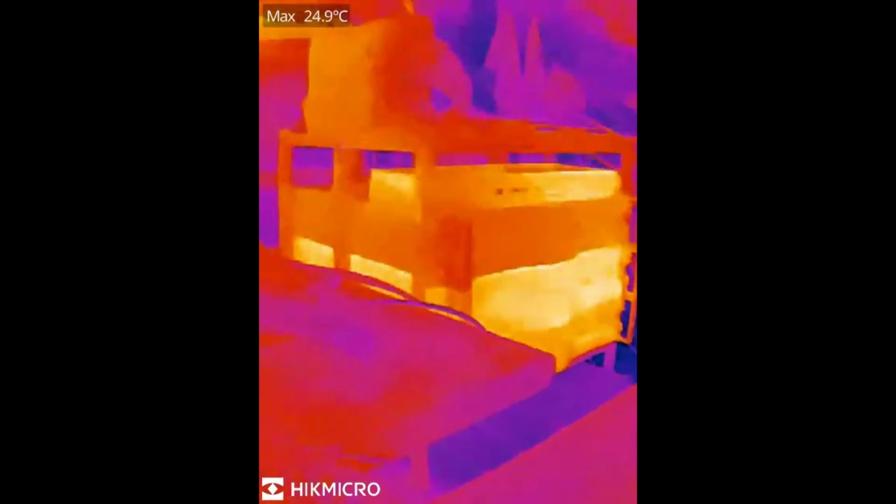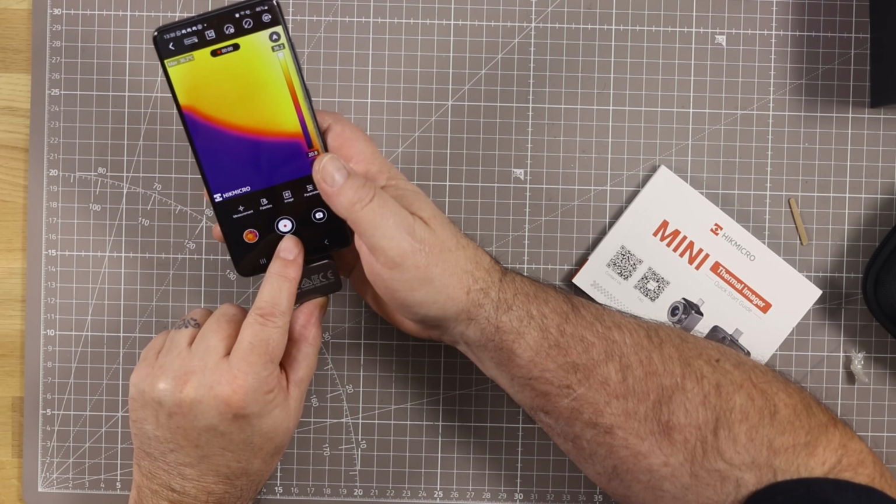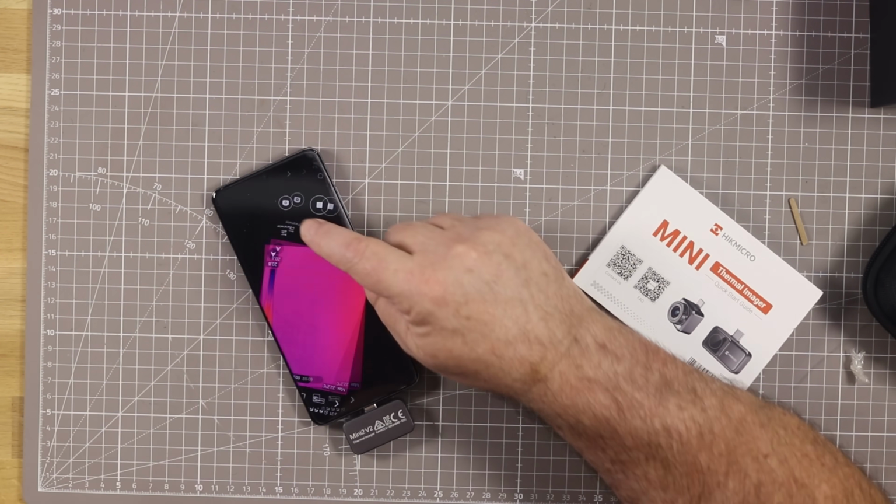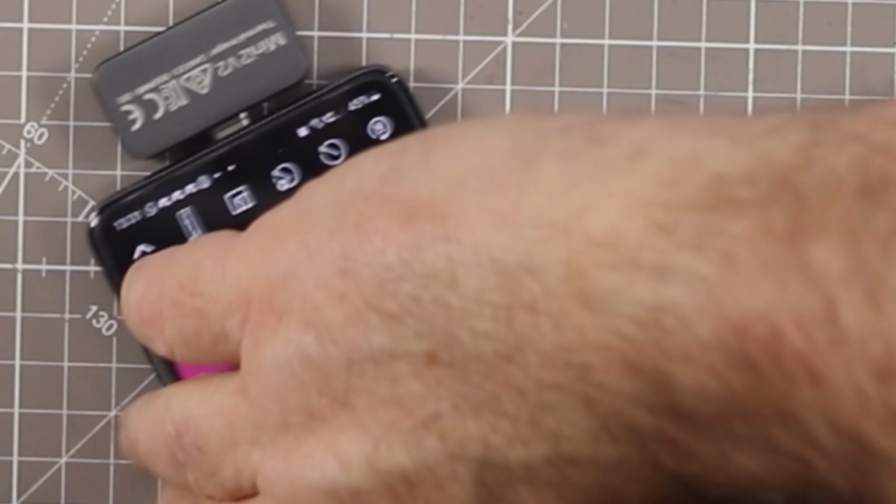The Behringer thing's quite hot. That's the side of the 9700. So I'm a little bit confused. When you've got the red dot, you're not recording, and when you've got the red dot off, I'm noticing on the top here, we are recording.